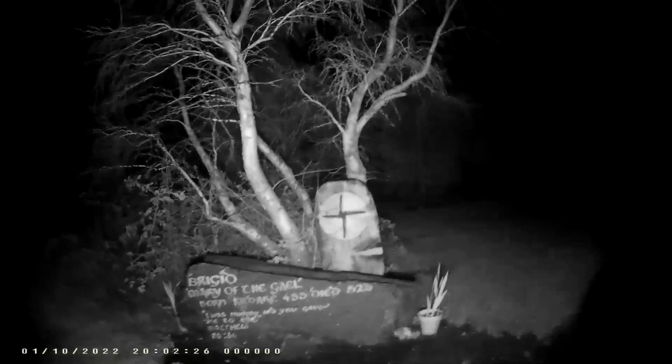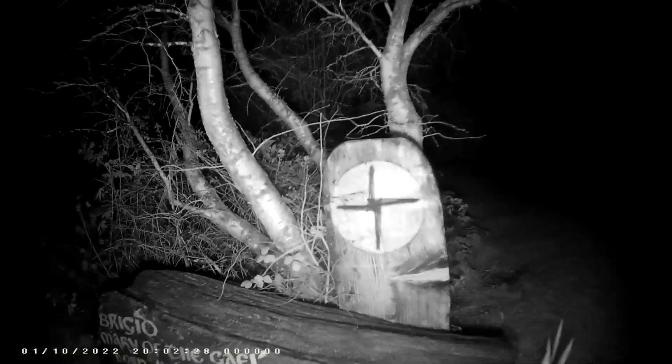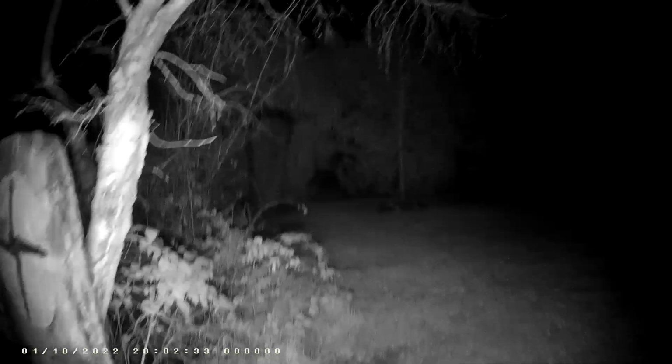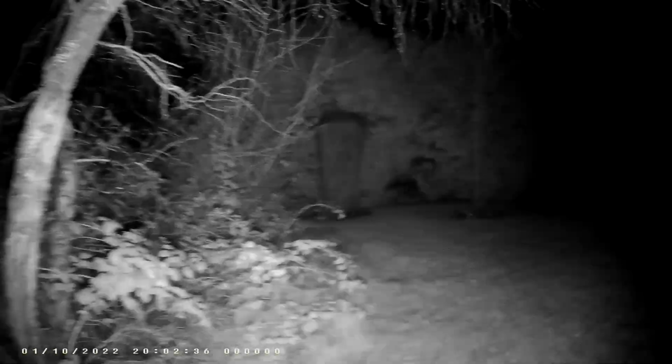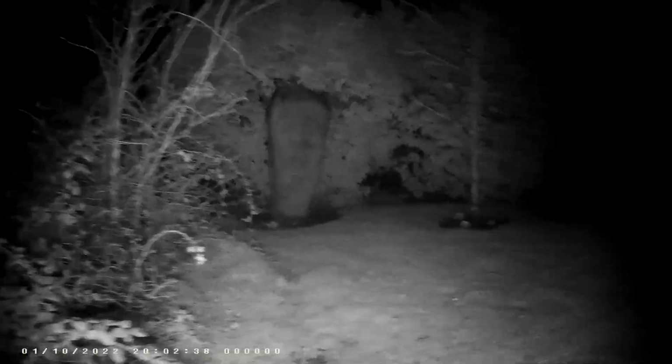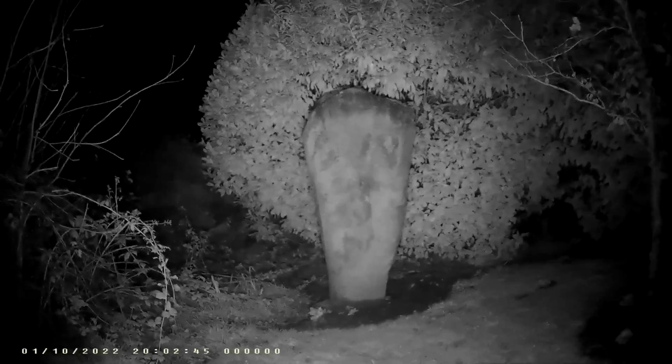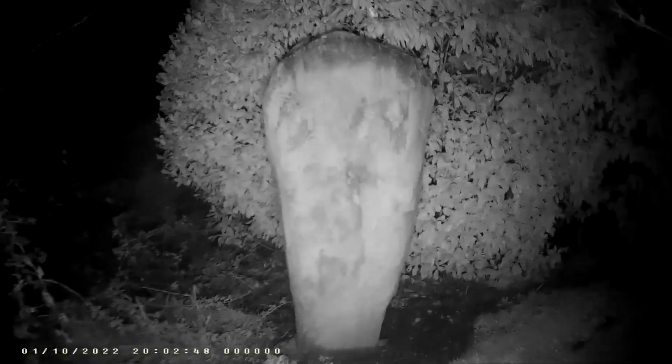St. Bridget's Cross. Made out of wire. There we go. St. Mura's Cross. And it's over there. Don't want to be going off the footpath too much because there's a hole in my shoe. Yes, I have other shoes, but these were the comfortable ones. Oh, too late. Wet foot.